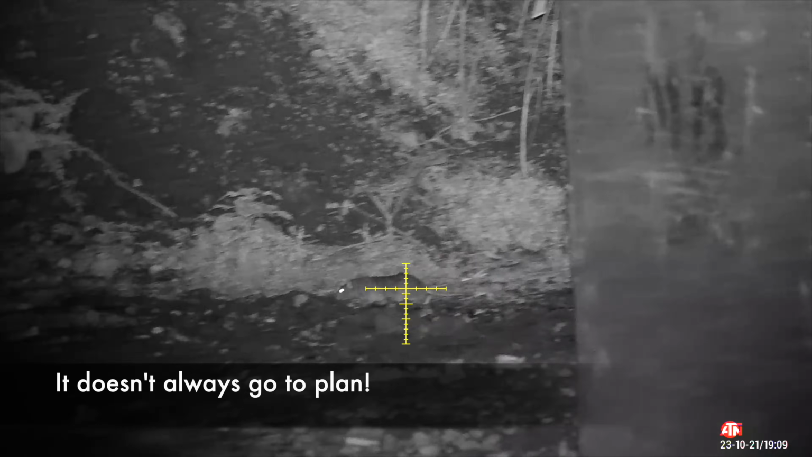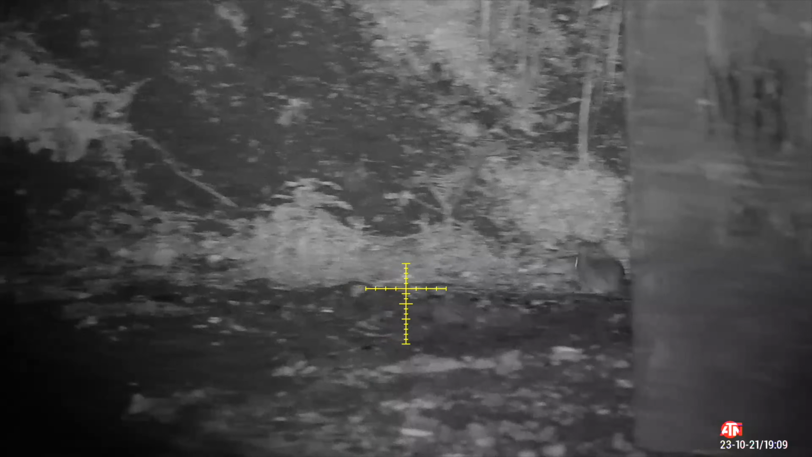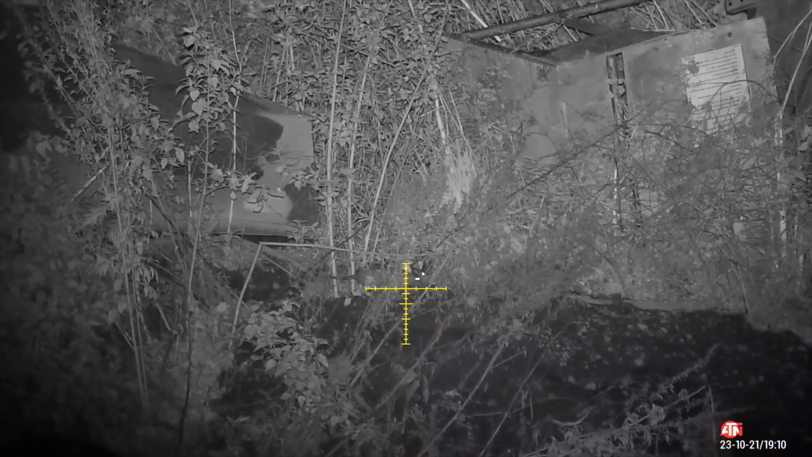Now, just to prove that it doesn't always go to plan, I thought I would leave this series of clips in. Any day of the week I'd have been fairly sure that these were convincing kill shots, but clearly not.